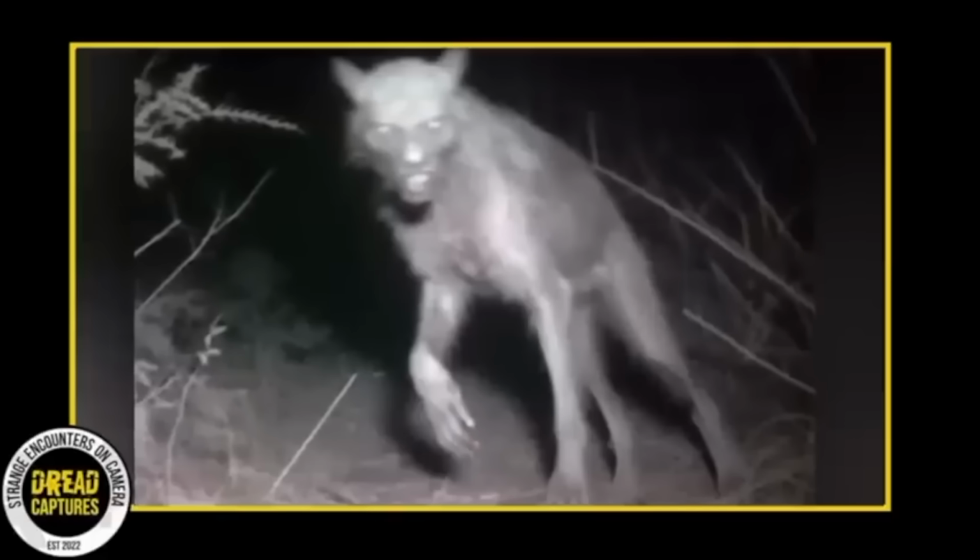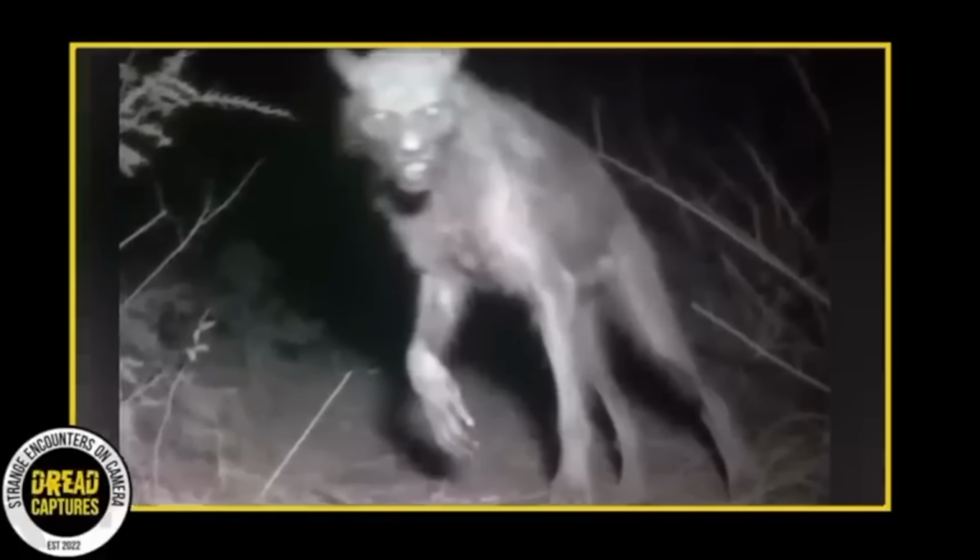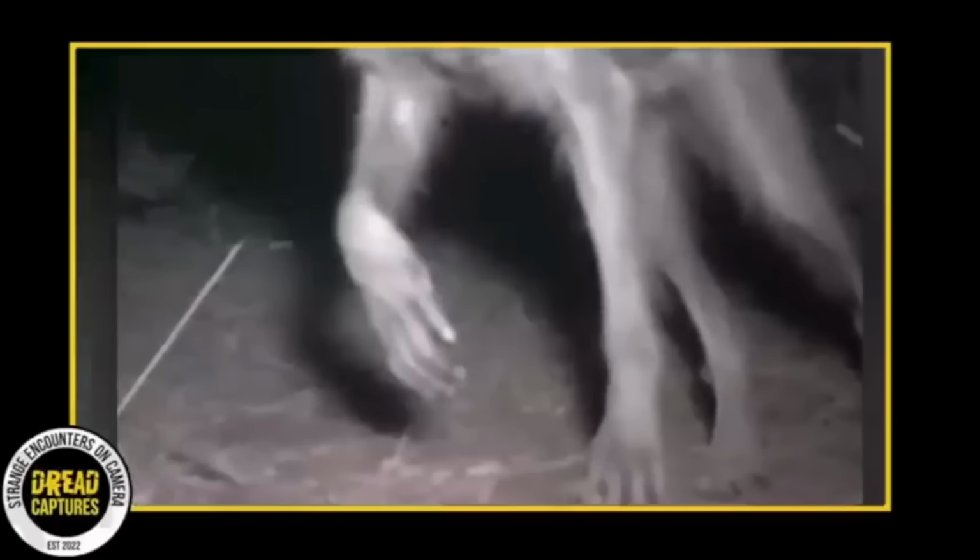The user VidsWild posted a photo from a fan that was sent in, and it caused quite a stir online, especially because it looks a lot like a werewolf. At first it just kinda seemed like a big wolf caught on a trail cam, but a closer look shows something really odd. As you can see, the creature has long fingers that look like human hands. I don't need to tell you that that's not something you normally see on wolves.